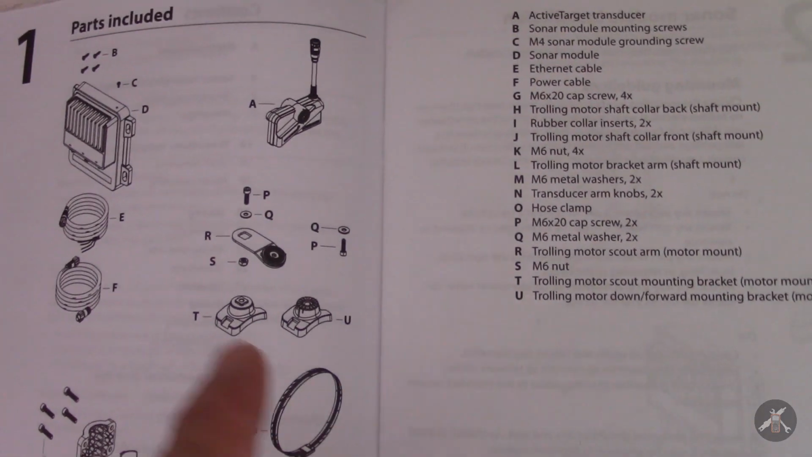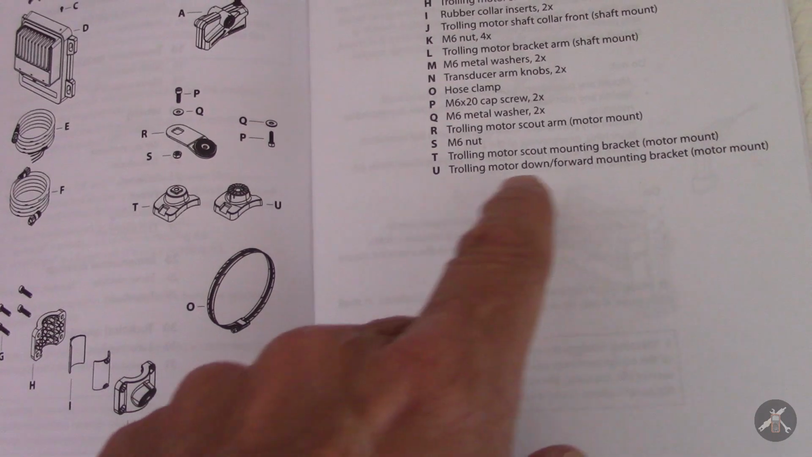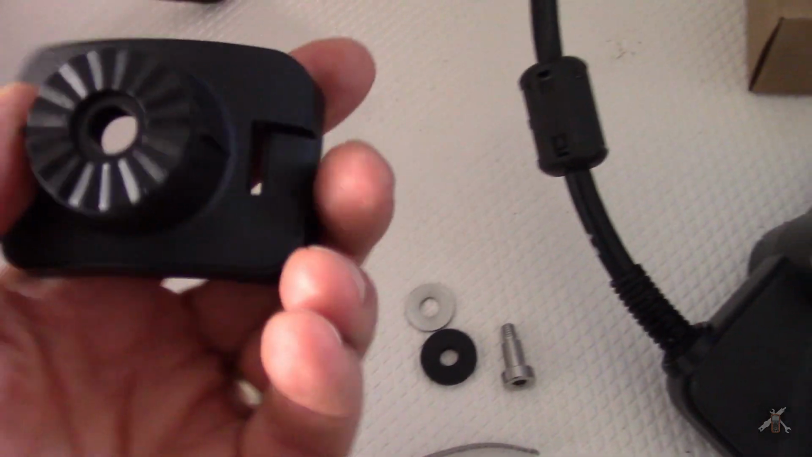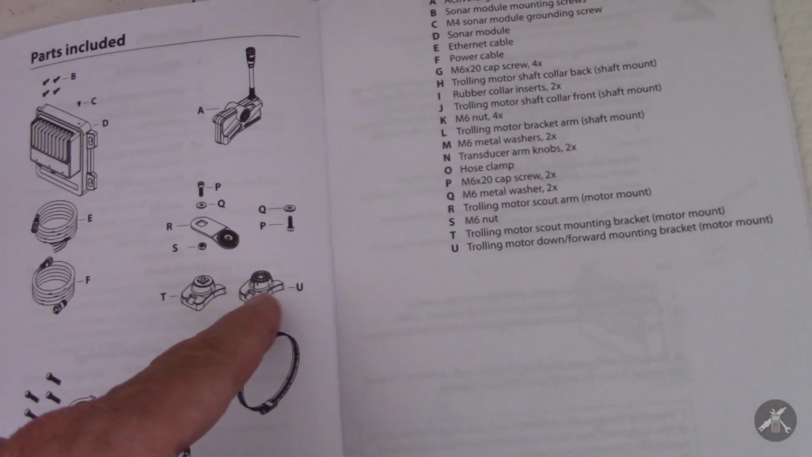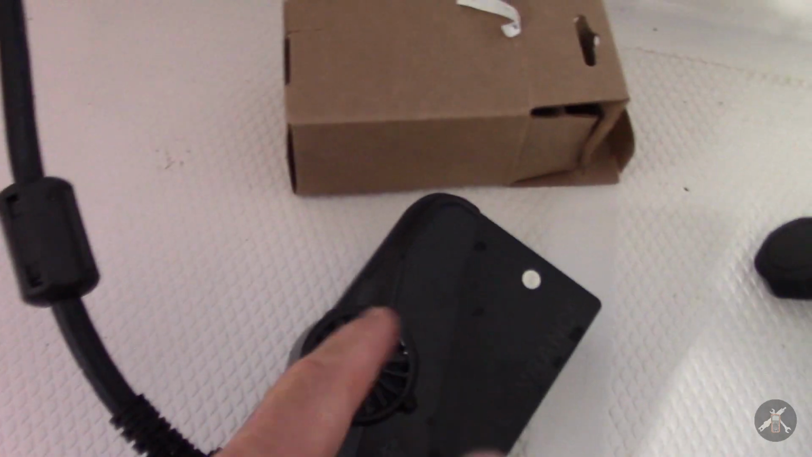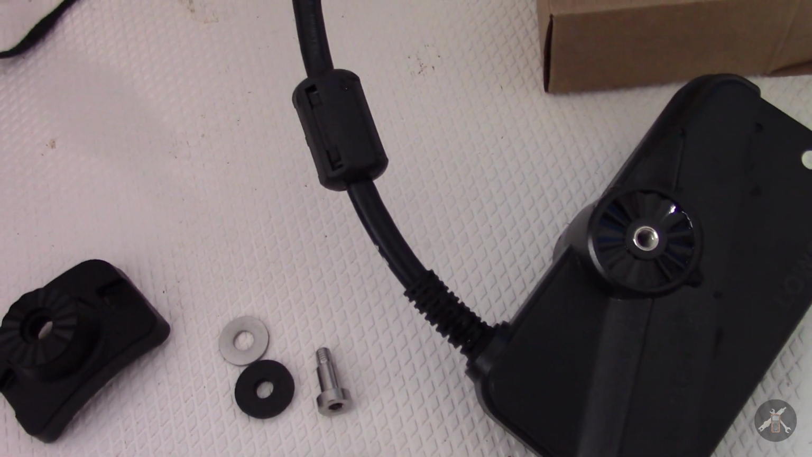Now, I would also say the instructions aren't completely clear. If you use U, the down and forward bracket, that's this one, because it has the teeth in it that will engage with the teeth on the transducer.